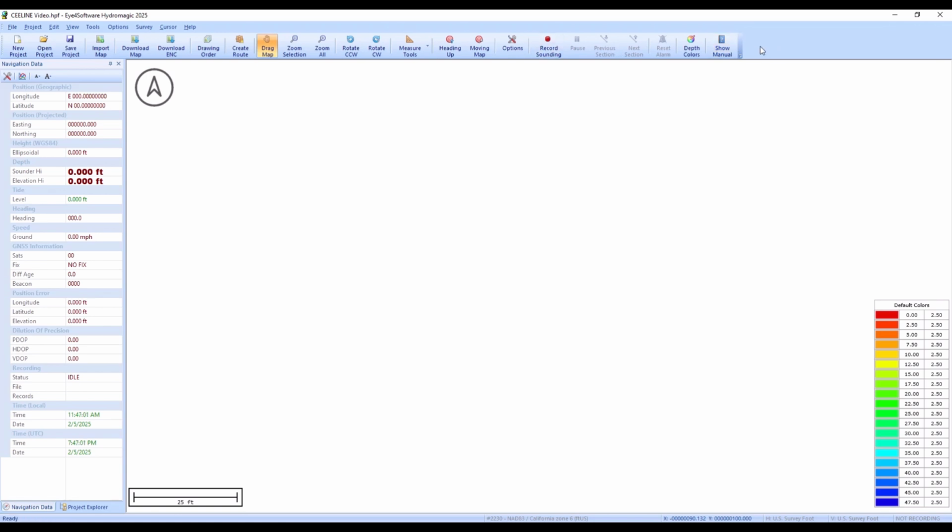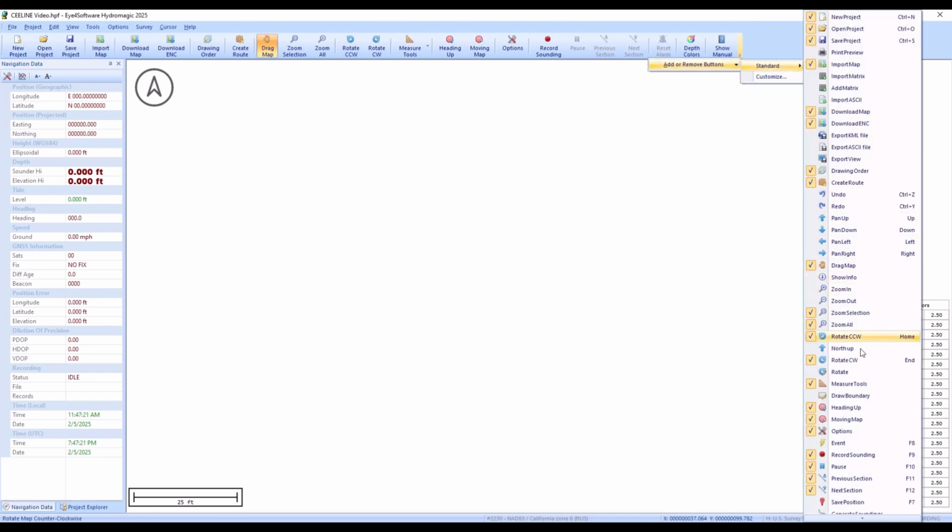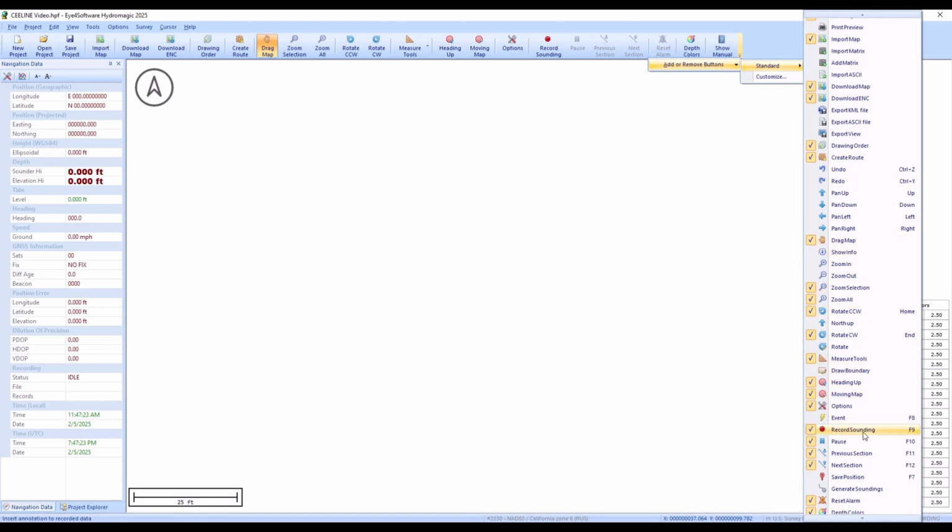If you have a real small screen like a Toughbook, then these icons will quickly run off the edge of the screen. The key thing you want here is this depth colors on the screen. So this is the one you want to be seeing on the right of the screen. To adjust any of these, you just hit add or remove buttons. Then we can pick all of these different buttons that you may or may not need.